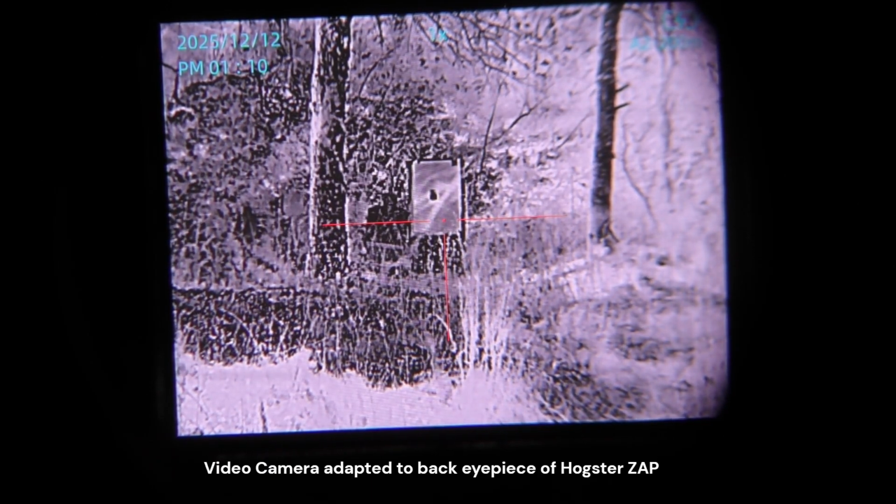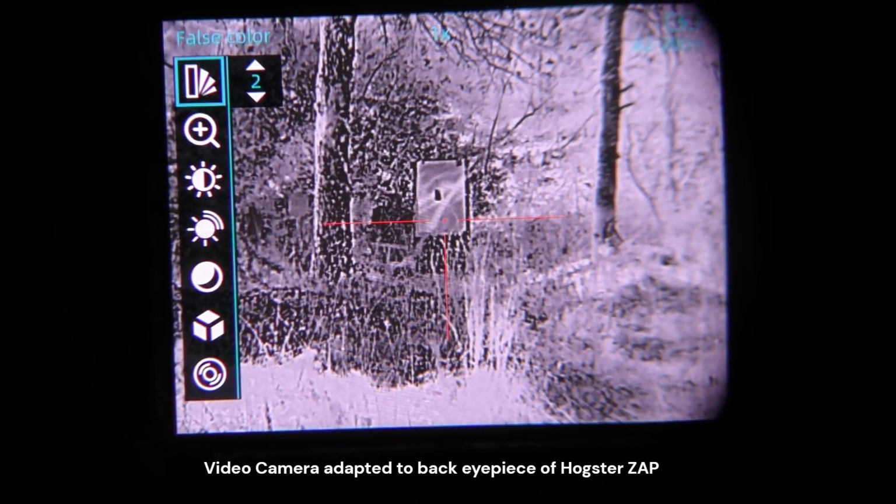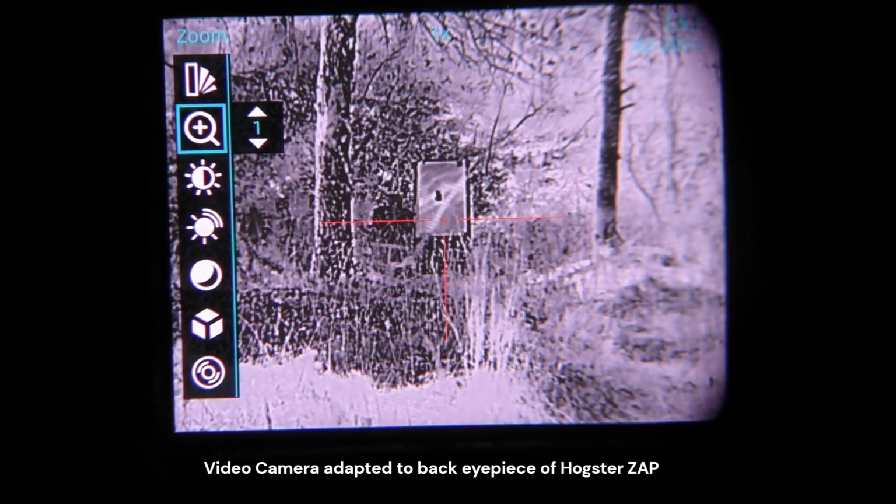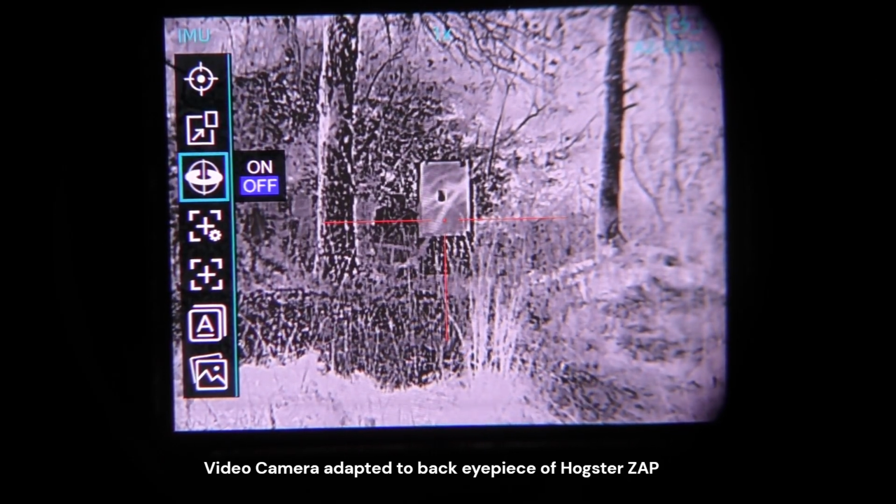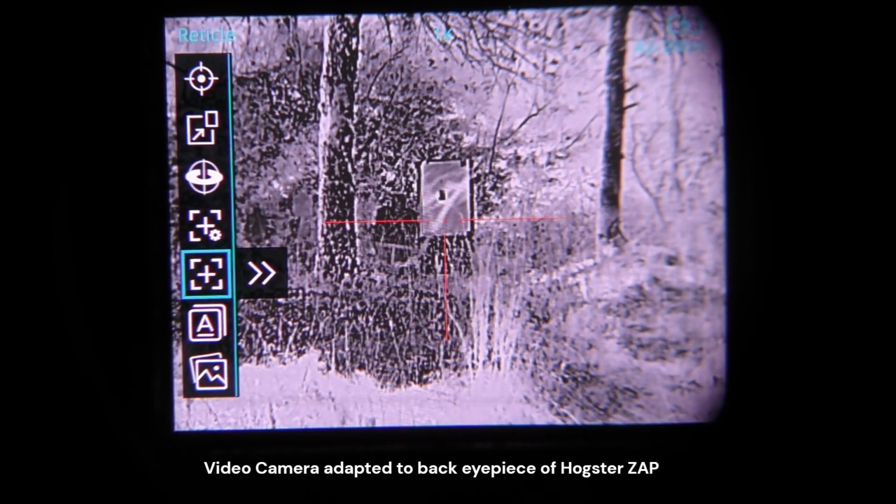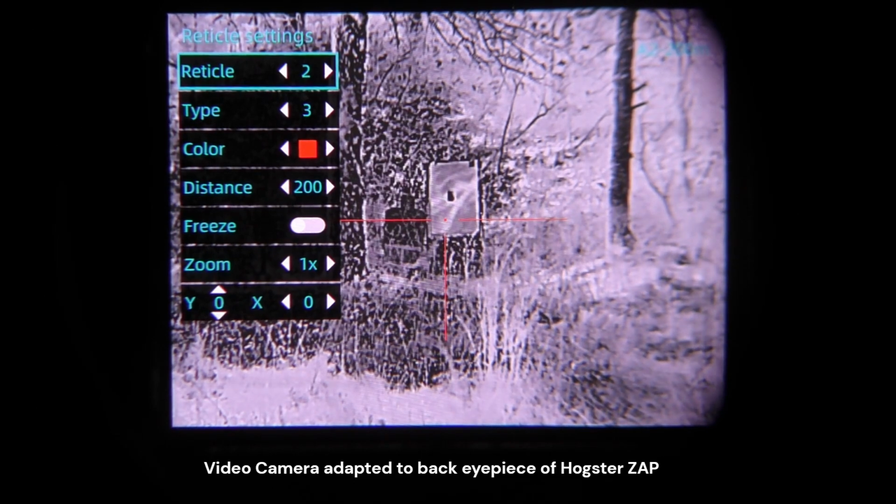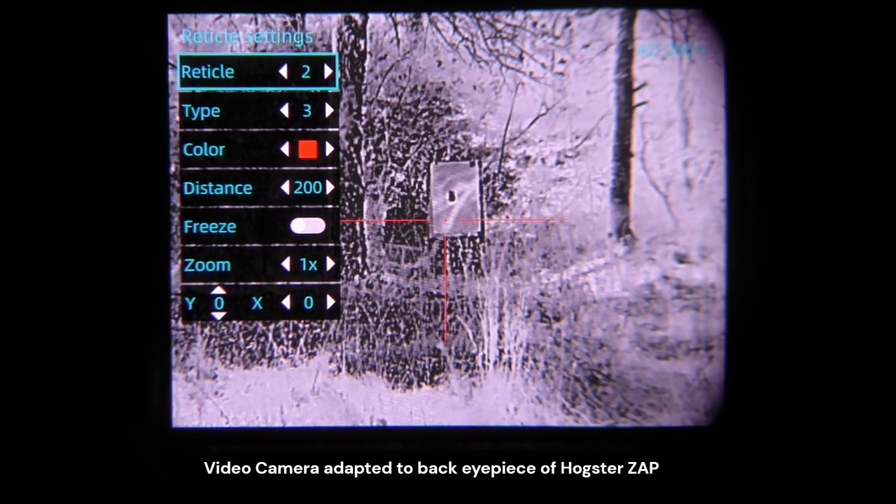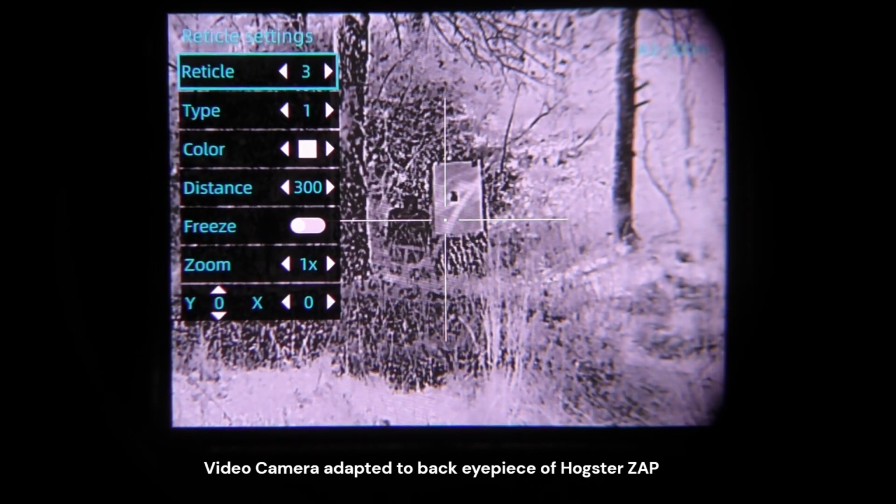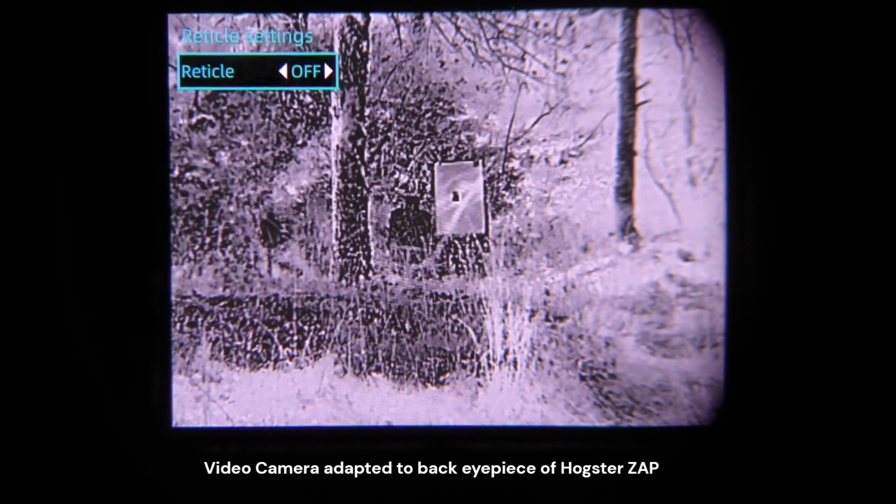I'll enter the menu again. I'm not recording using the onboard video because it does not show the menus in the recorded video output. So in order to zero the Hogster ZAP, you go to page 2 of the menu, and there is a reticle selection. Okay, so you enter the reticle menu, and your first choice is reticle, and this is a number value 1 through, I'll go ahead and cycle through here, so 1, 2, 3, 4, 5, and then off.